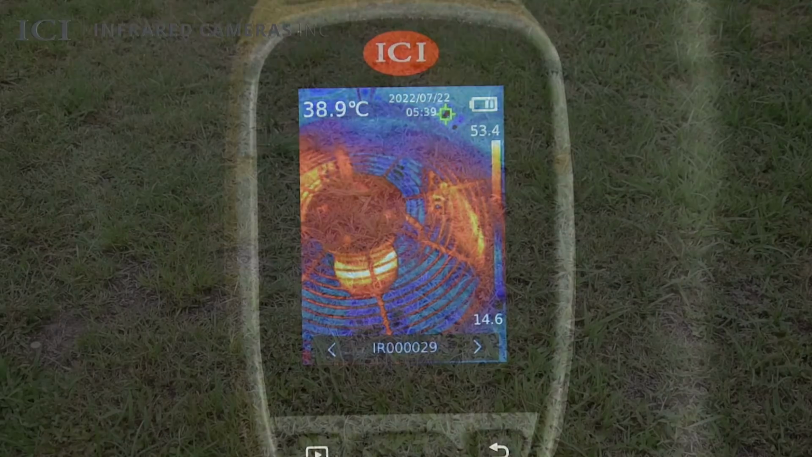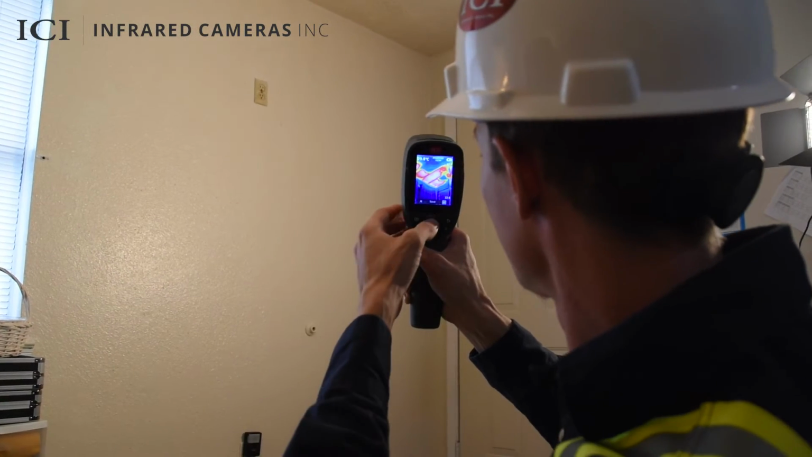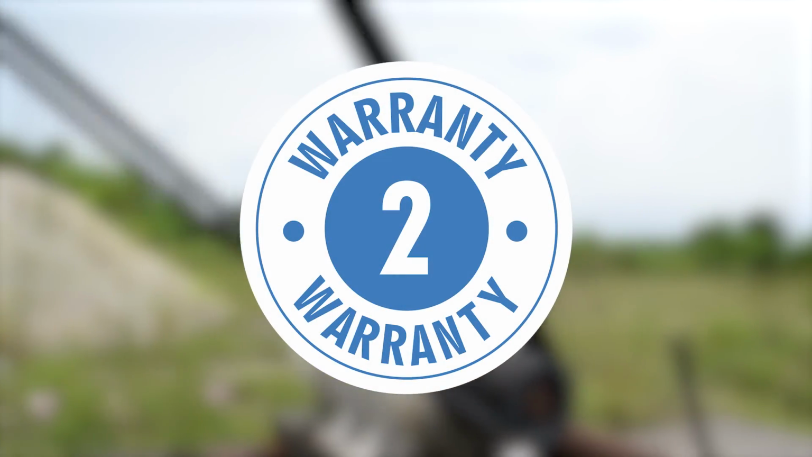The device's sturdy design and 2-meter drop rating protects your device from accidental falls, meeting the demands of home and business inspections, as well as other challenging work environments. The camera also comes with a 2-year warranty as well as virtual and on-site support.